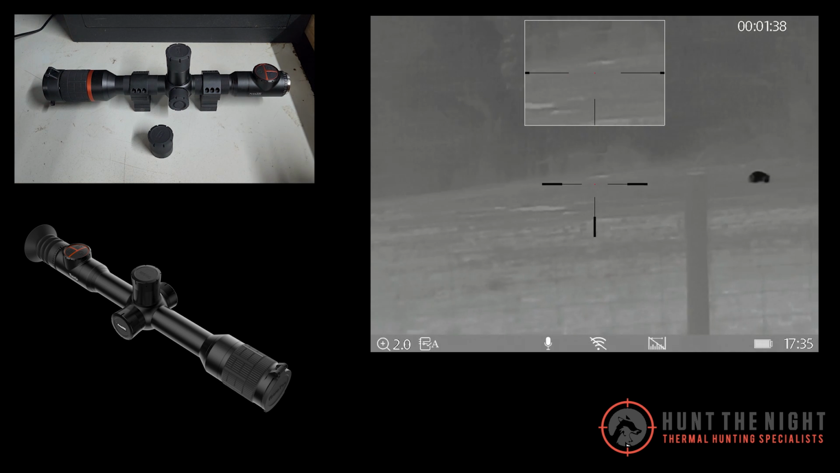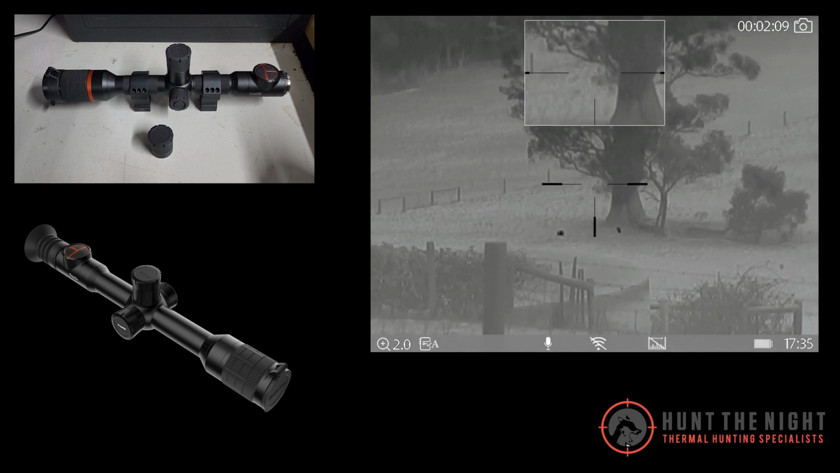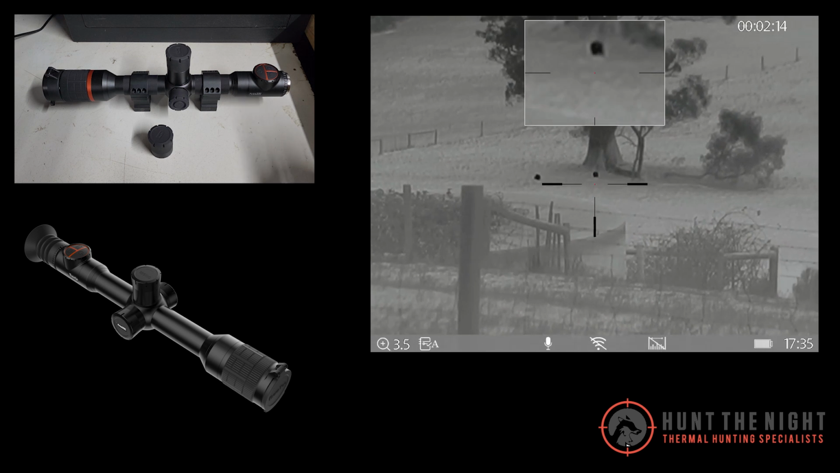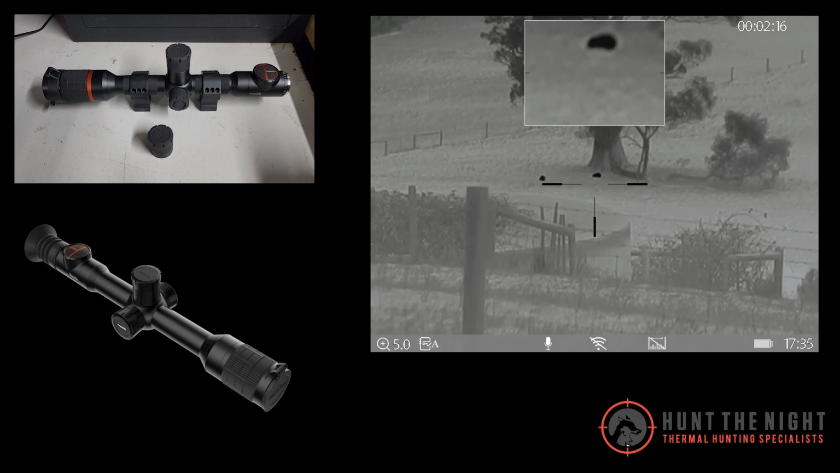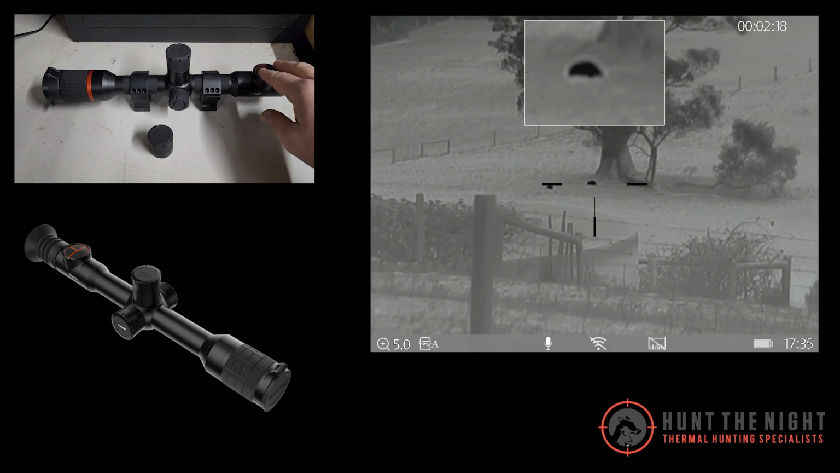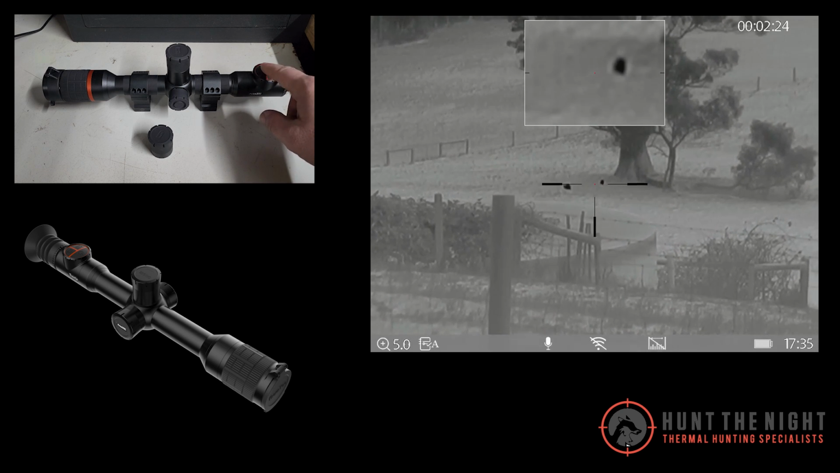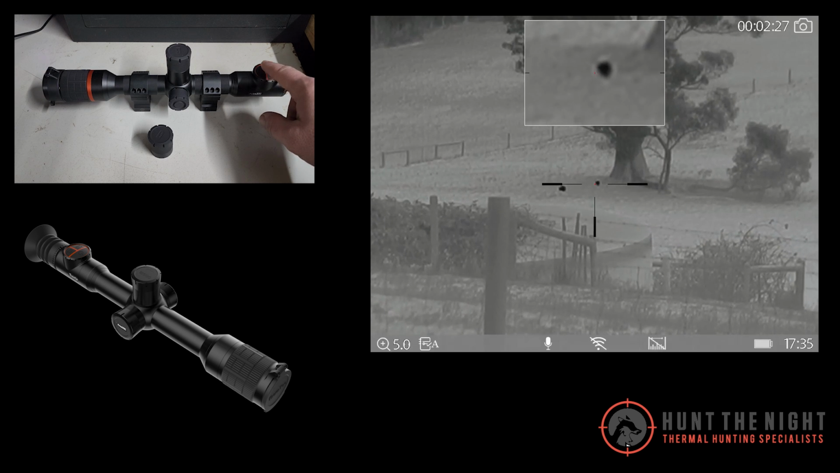I'll put some footage up. You'll see there's a little wombat here that I'm zooming in on, and that wombat is just on 240 meters away, and it's still quite reasonable. Normally with these 35mm focal lengths, I say 17 HMR down, foxes 150 meters and less. I reckon I'd be happy shooting 220 with this scope.